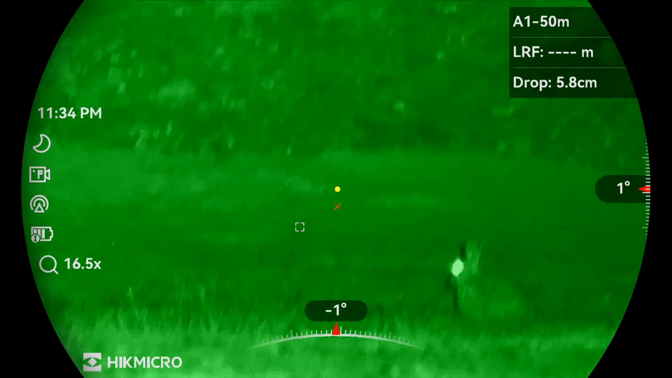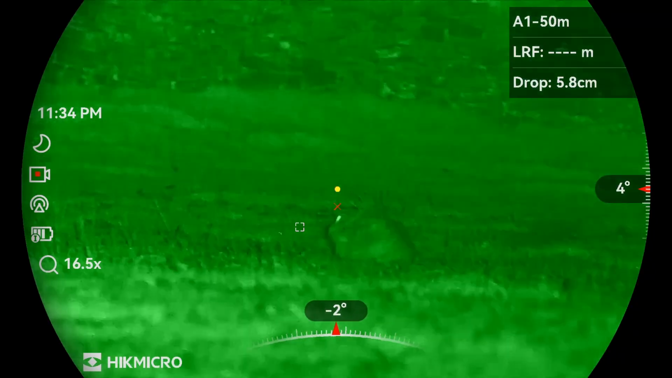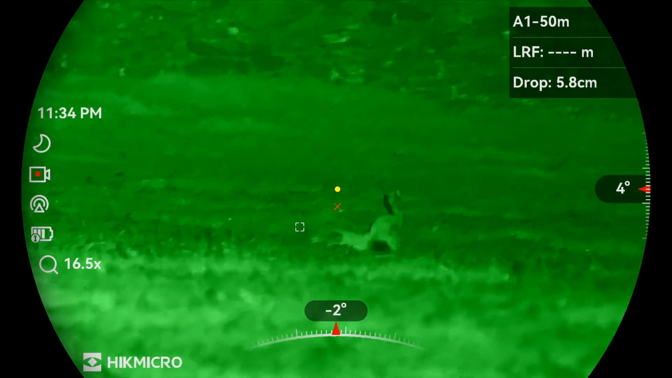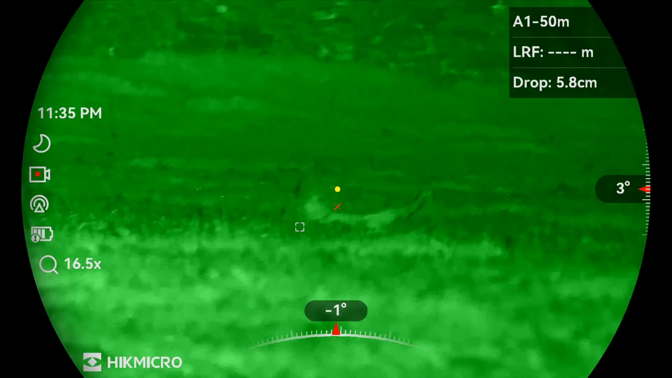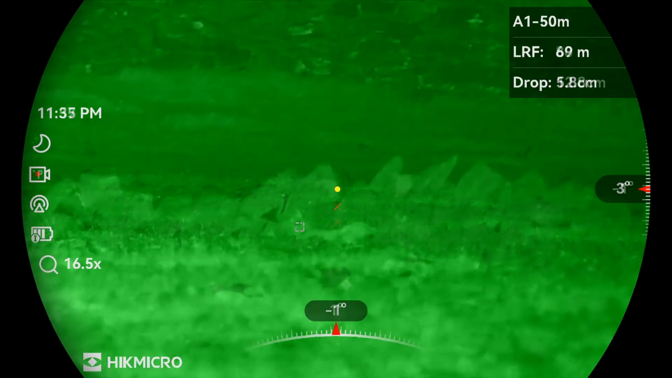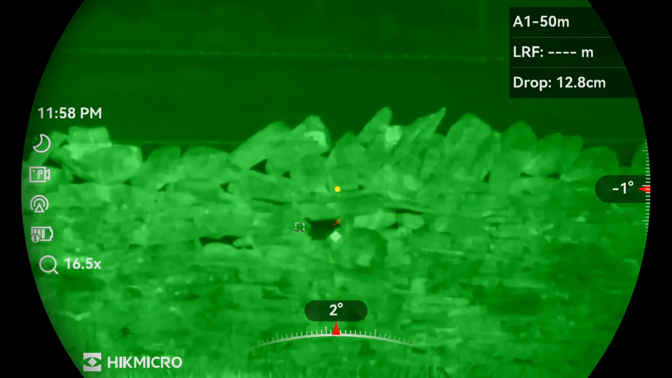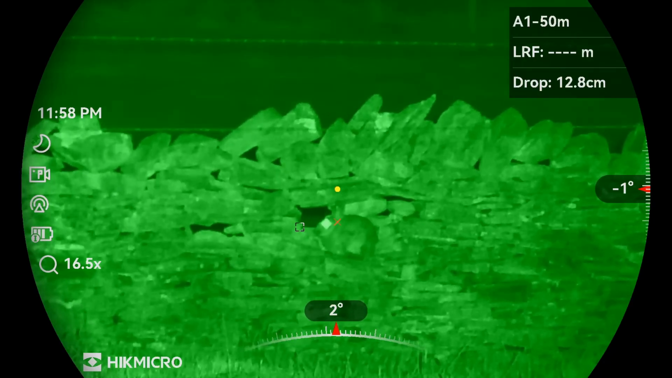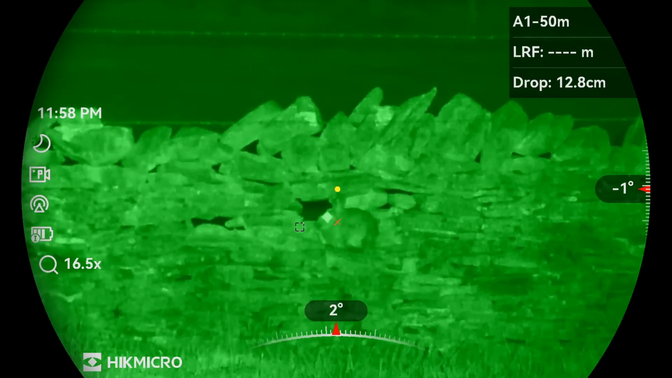That shot looked good. Well, it definitely did this time. This one's on the wall, but there's a big embankment behind that wall, so it's like a double backstop, so it's a safe shot.